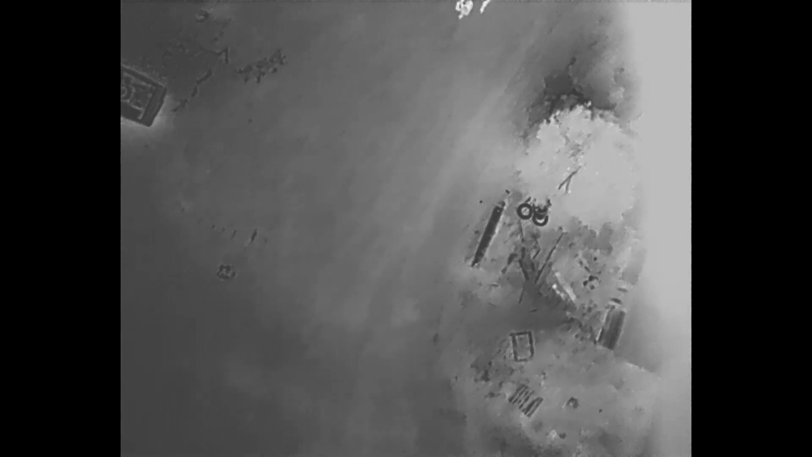So now in that bottom of the corner here, you can see both the individual holding the video downlink as well as myself being the pilot, walking beneath the UAS to kind of get an idea of what we look like. So obviously the human body definitely pops out a lot. We're not wearing very thick clothing, so our heat signature is definitely visible.